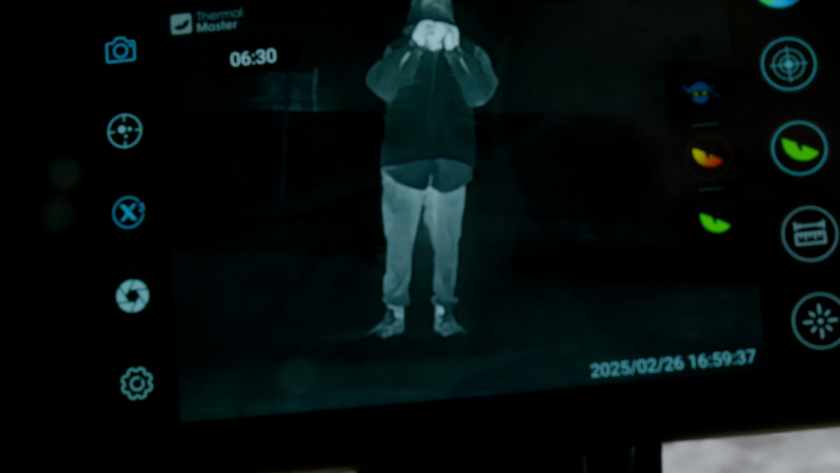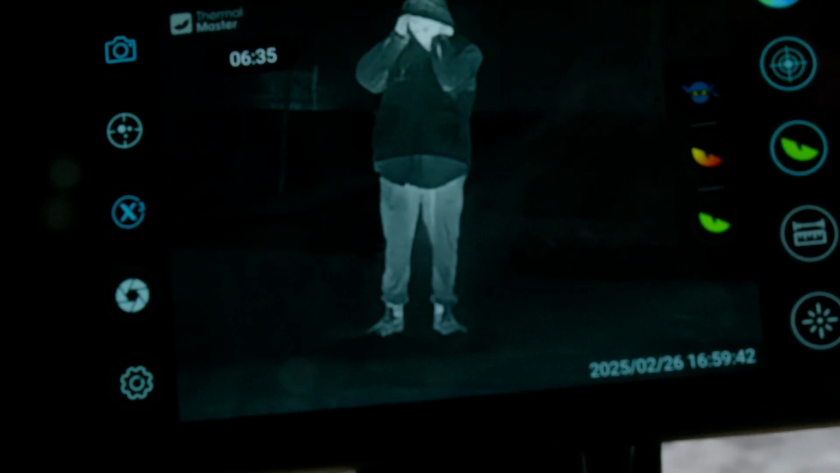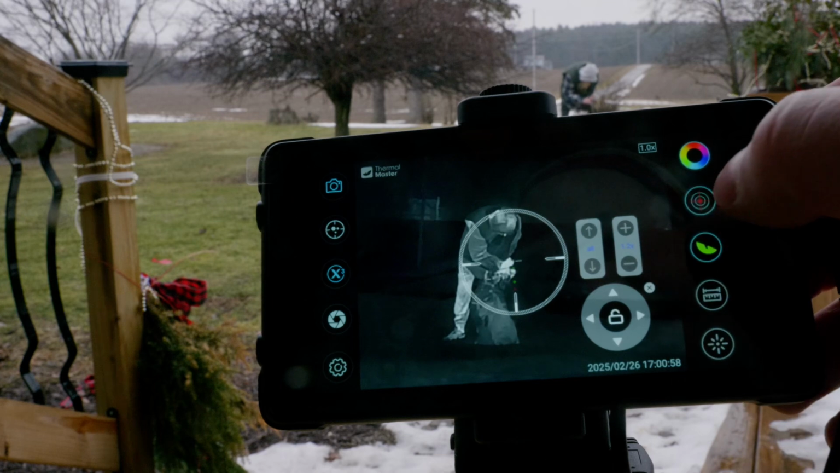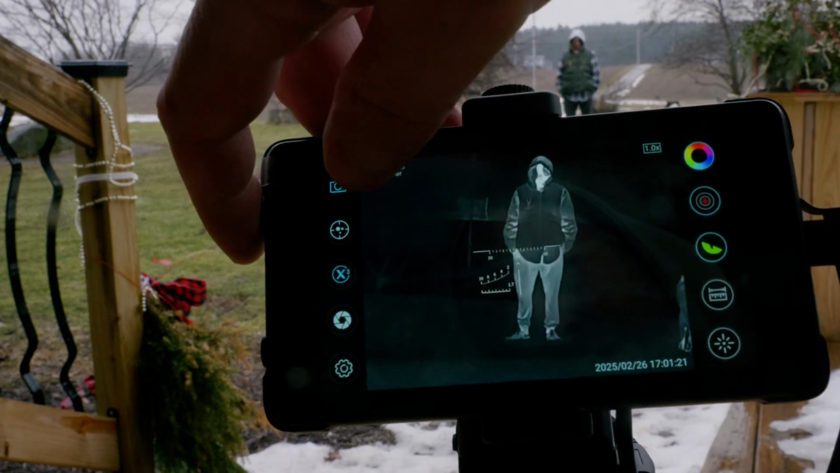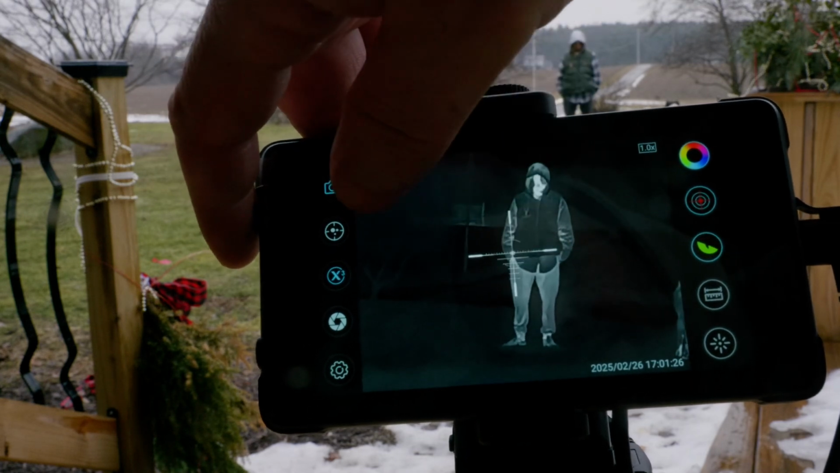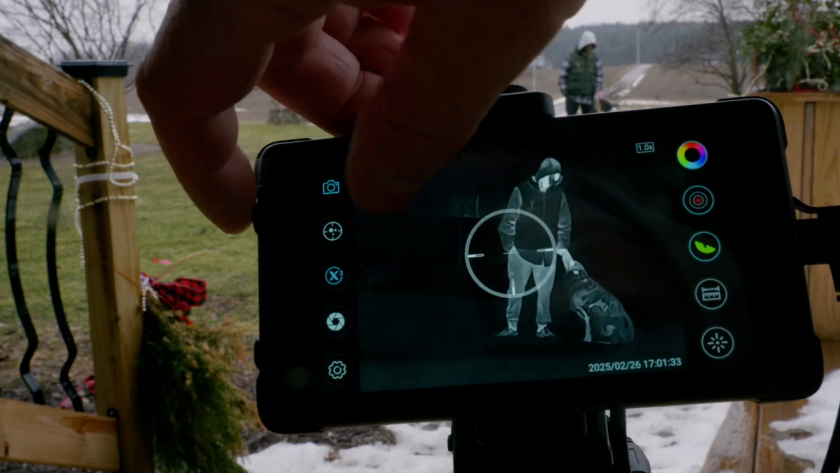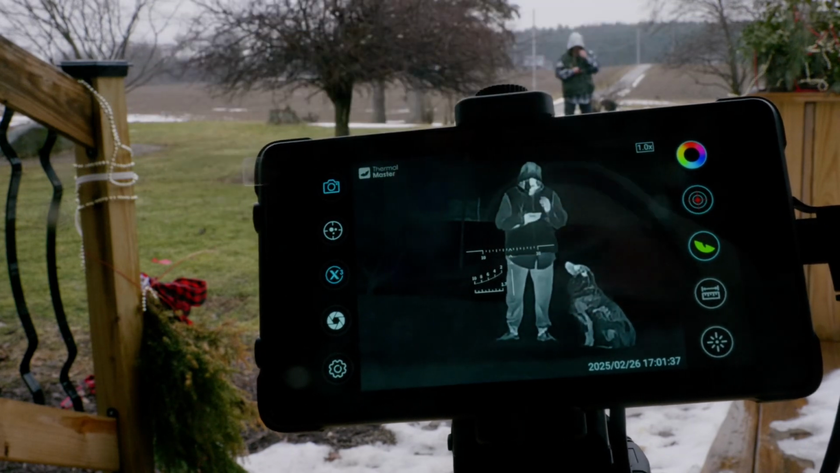These two features here have to do with the rangefinder. I wasn't able to get the rangefinder. They were out of stock, so they didn't have any that I was able to test. As you see with the reticle here, you can make the reticle bigger. You got to hit the unlock button there, and then you can make it bigger or smaller. And then if you swipe, as we were swiping here, it will change the reticle. So whatever kind of reticle you want to use, depending on what kind of shooting you're going to be doing, you can change it to any kind of reticle you would like.